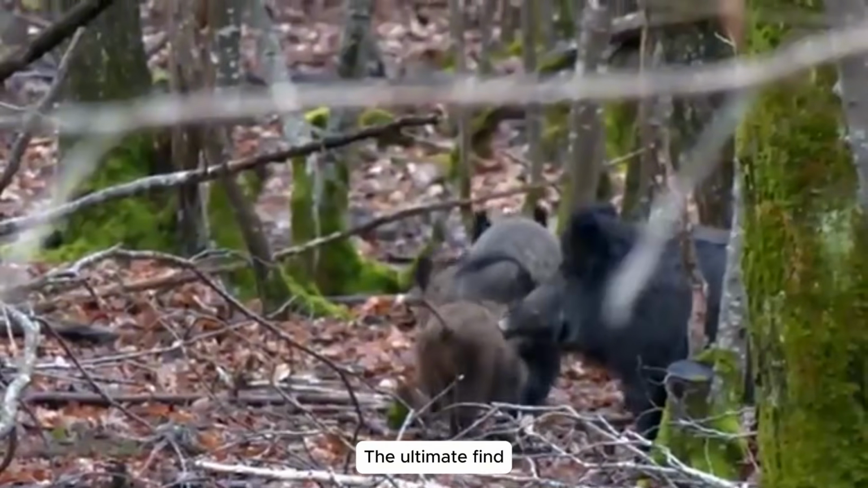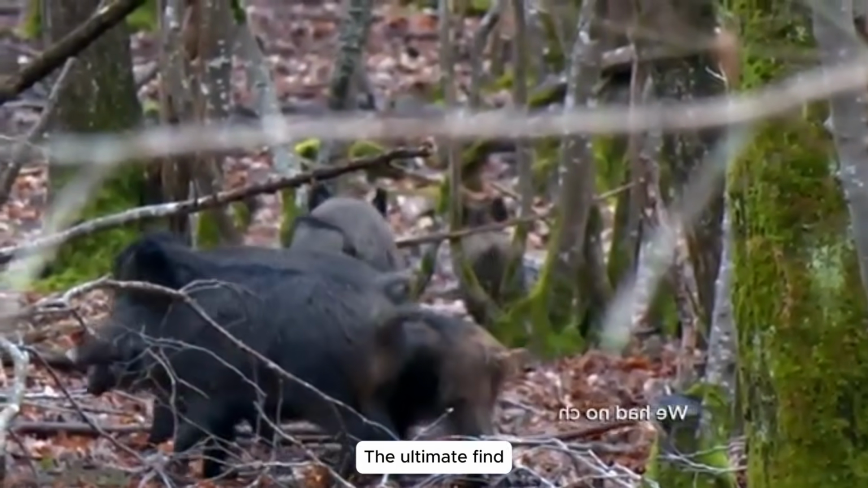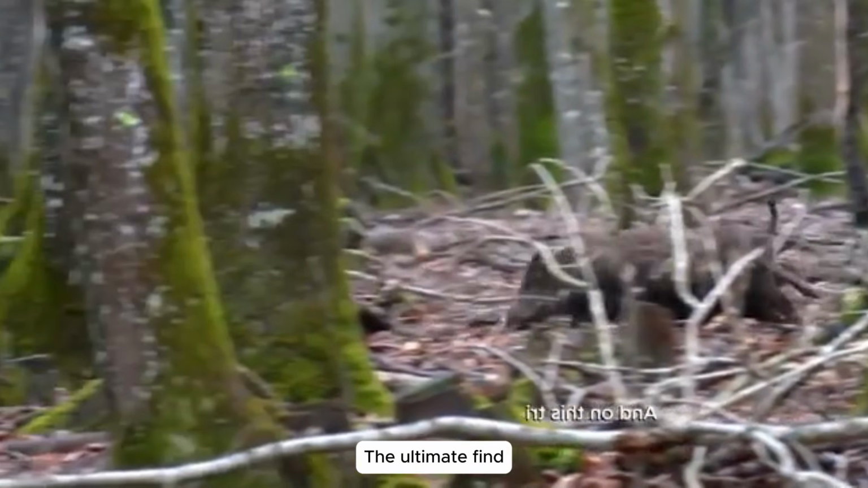Our rapid, precise shots dropped several, though a few slipped away. Resolute, we swore to hunt down every last one to protect our vital farmlands.